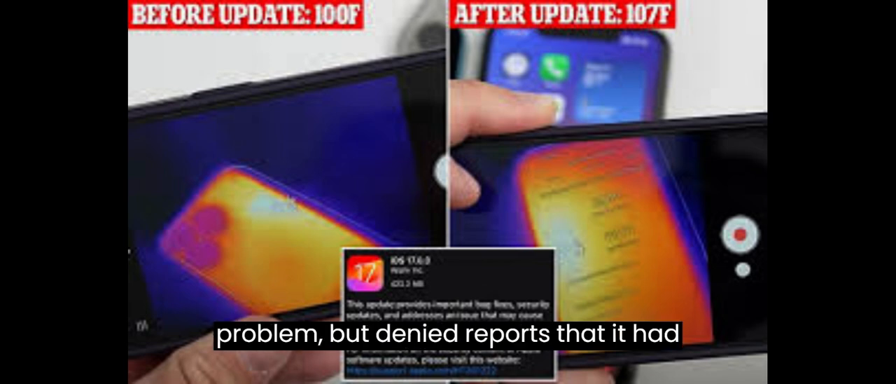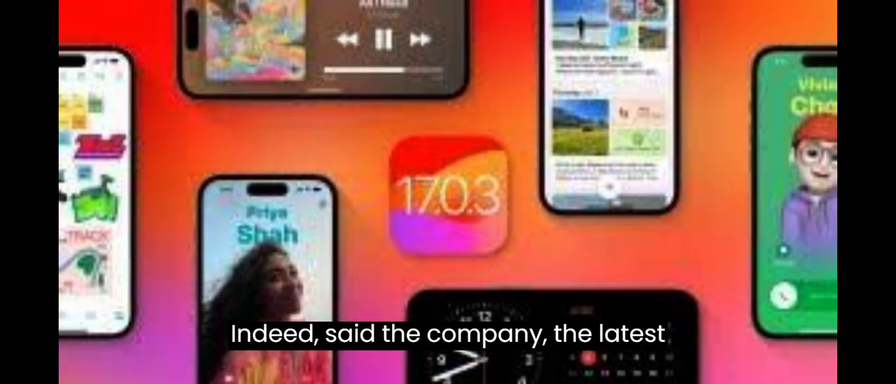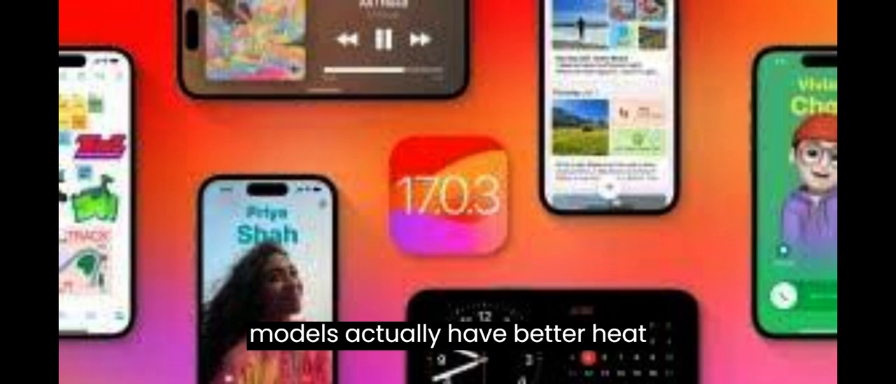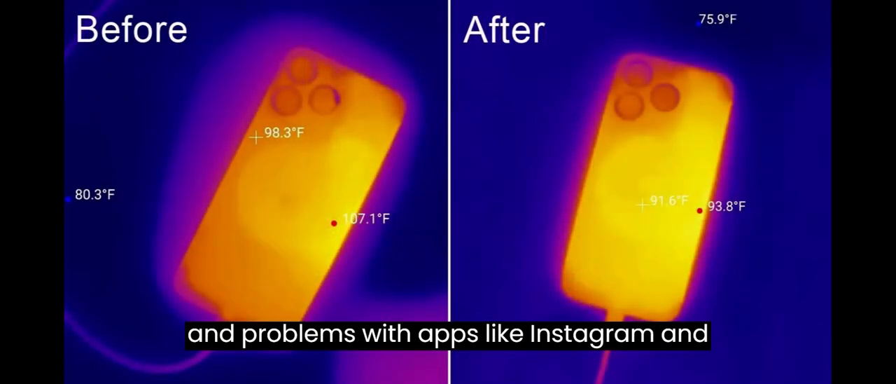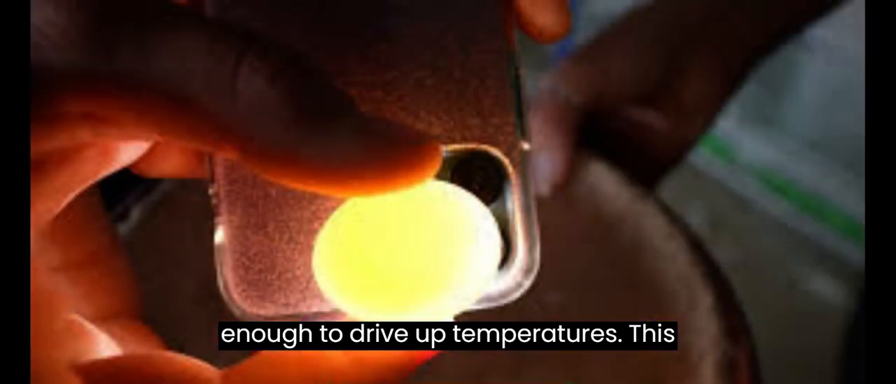Apple confirmed the problem, but denied reports that it had anything to do with the Pro model chassis change from stainless steel to titanium. Indeed, said the company, the latest models actually have better heat dissipation than previous iPhones. The iPhone maker told us that it was instead a mixture of a bug in iOS 17, and problems with apps like Instagram and Uber, which were hammering the phone enough to drive up temperatures.